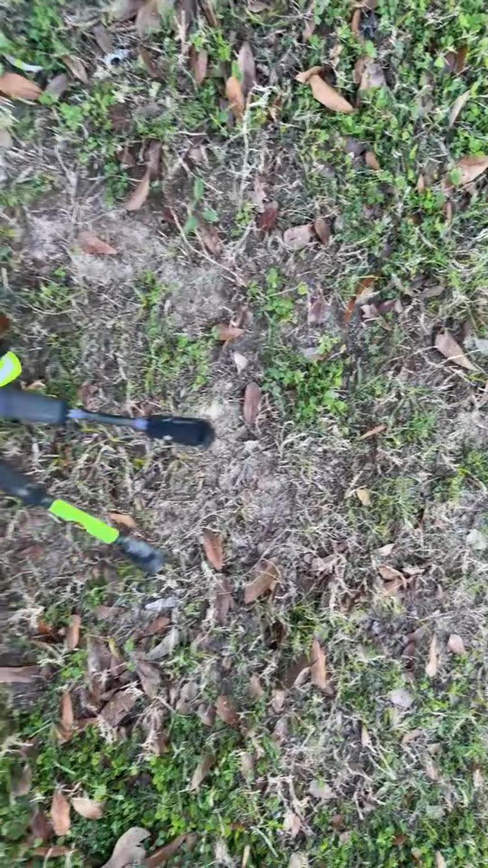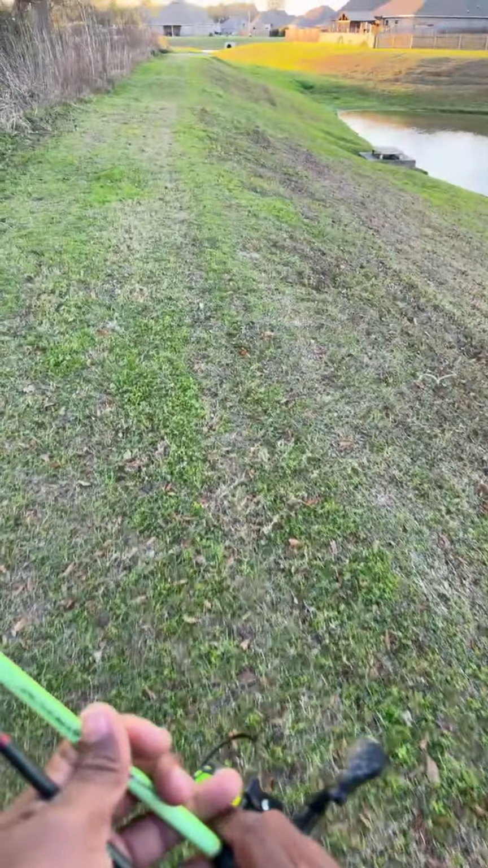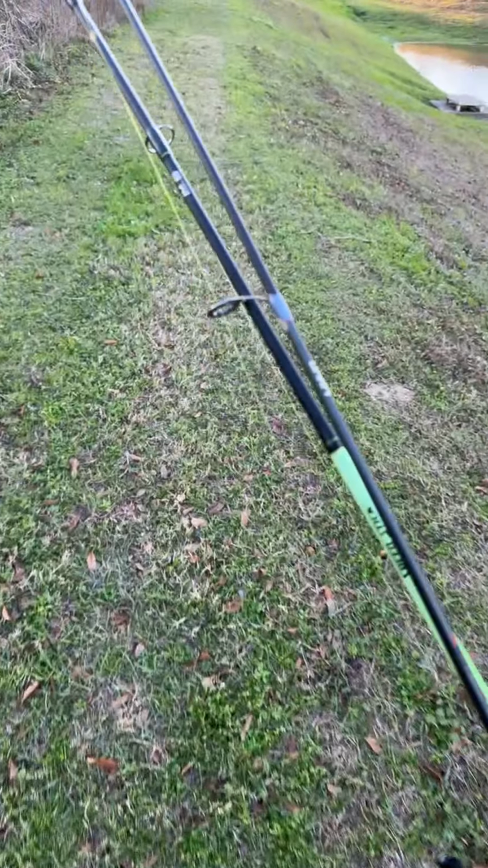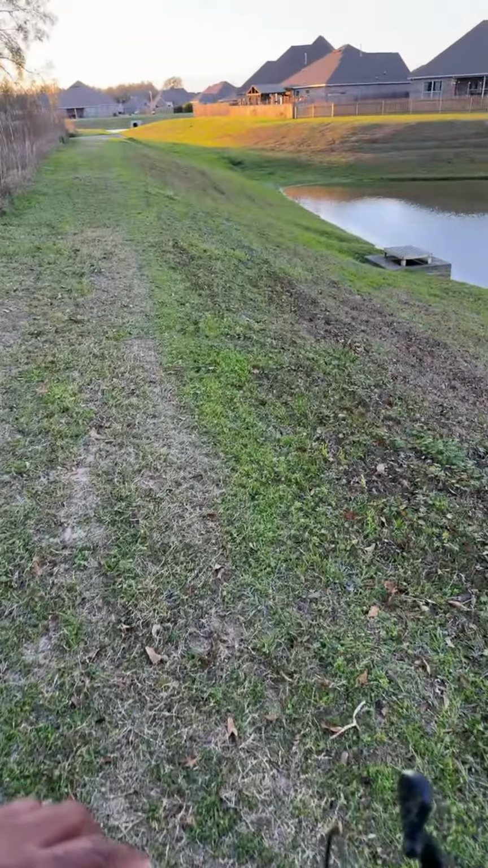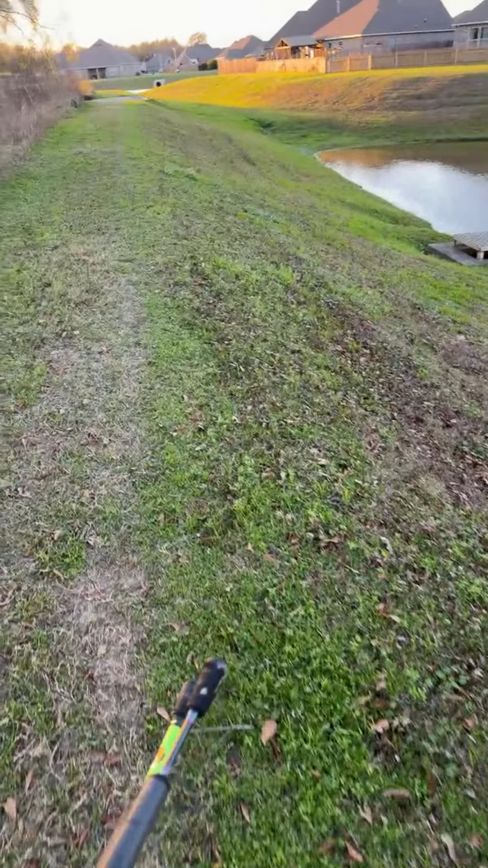See if this works. Hopefully this works. We'll see. Yeah, it works. I think it works.